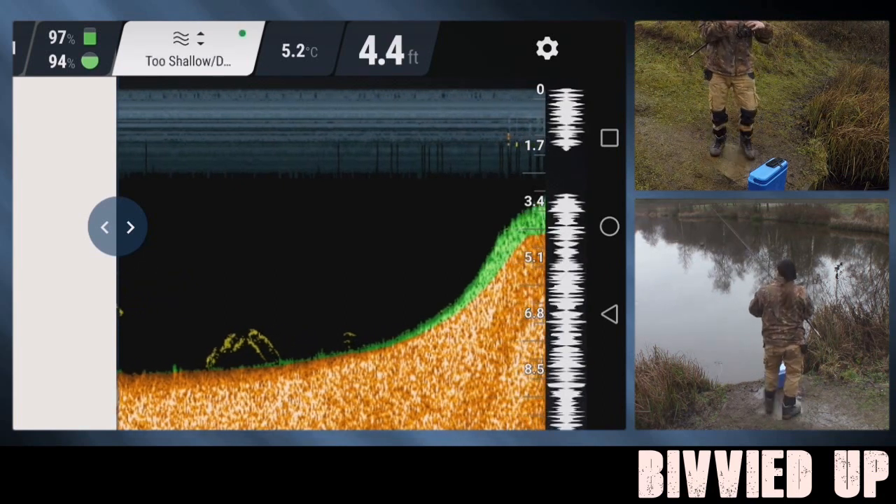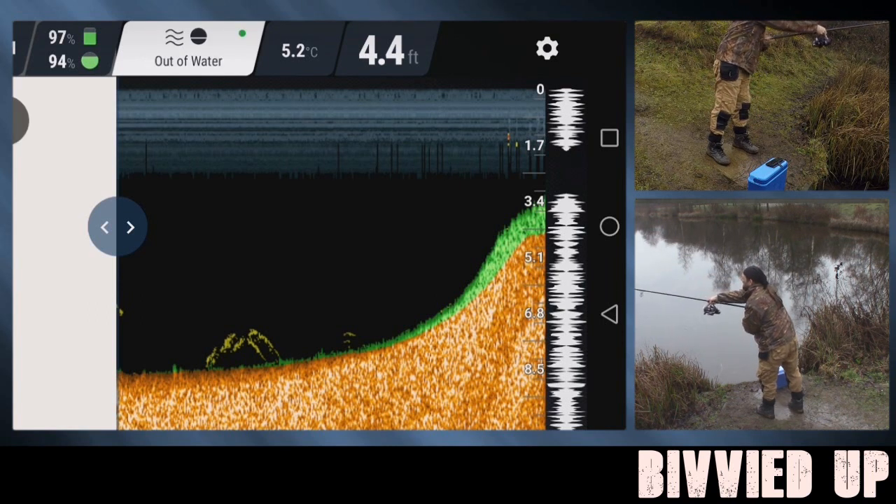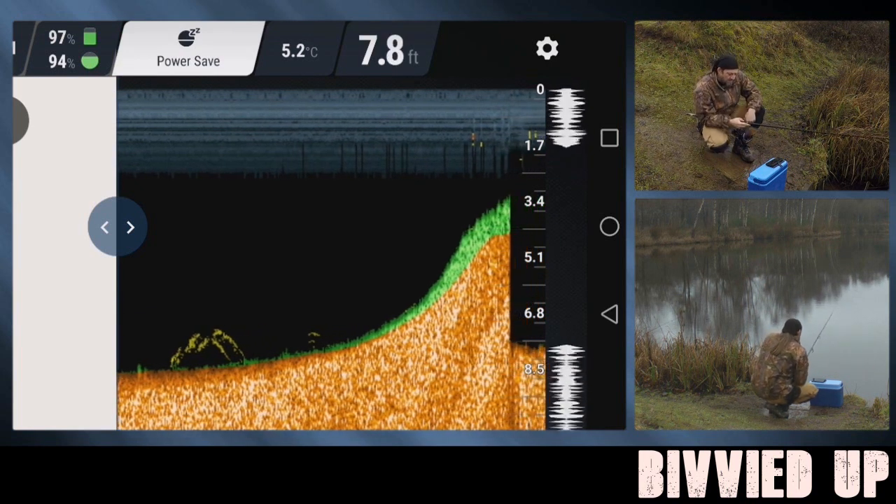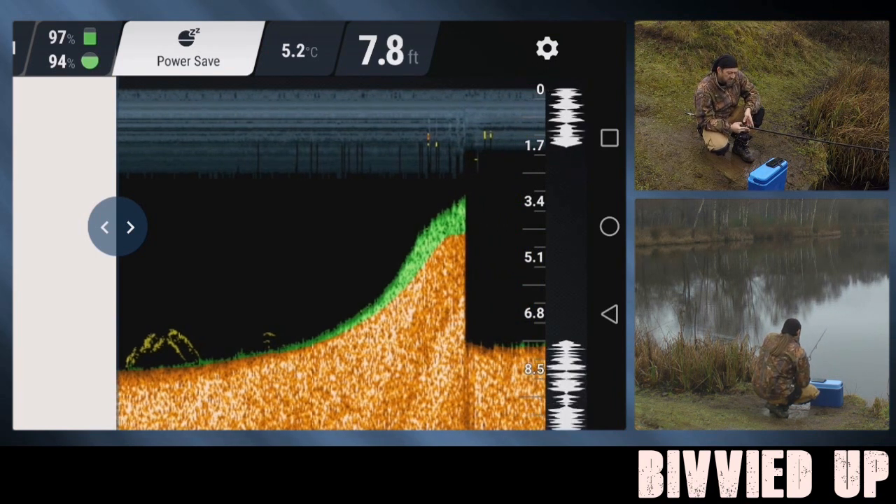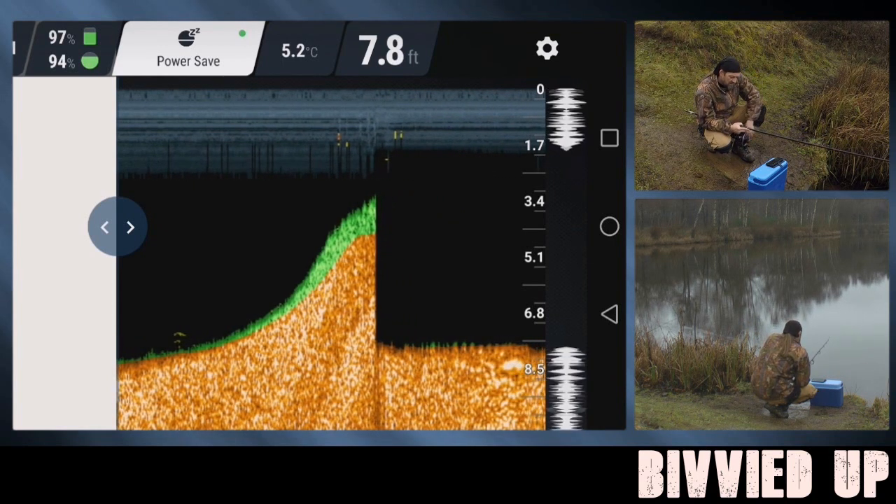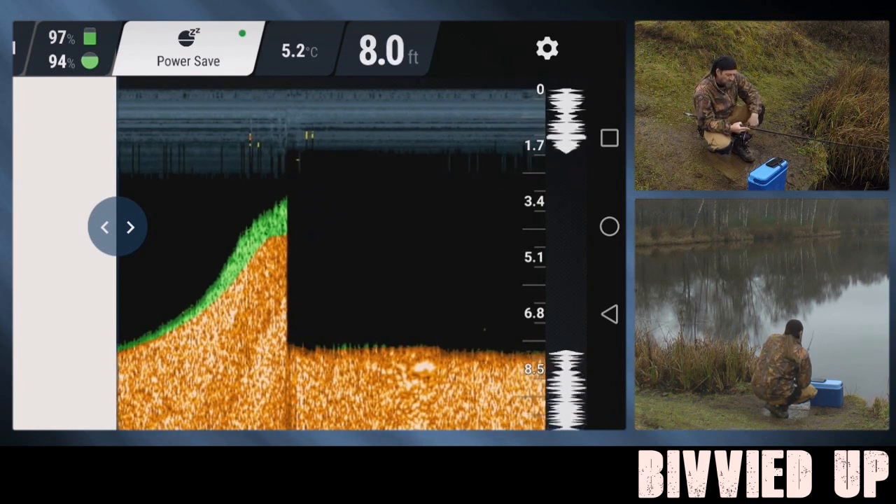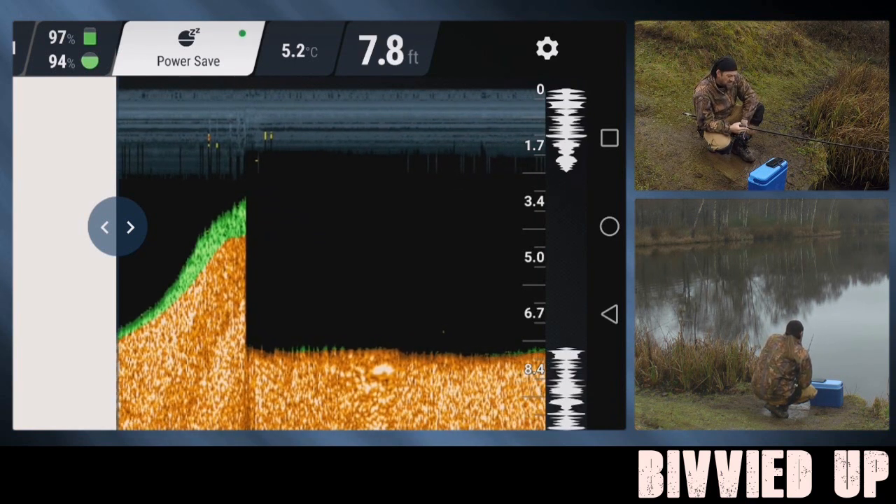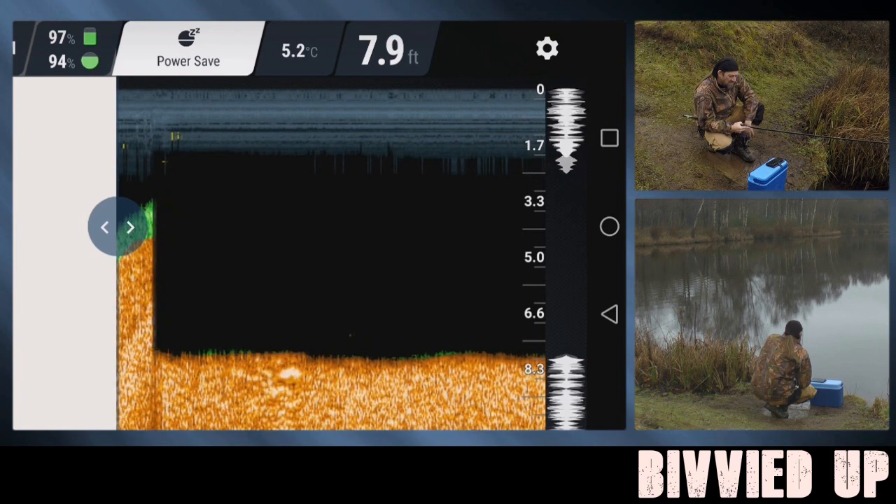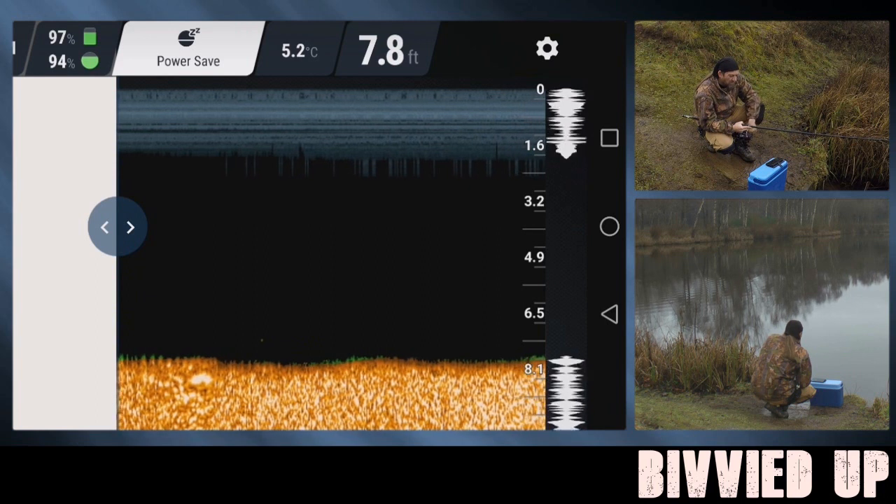Got to stand for this one. Get it a little bit further around to the left. There we go. That's good. So it's still nearly 8 foot deep in that corner just over there. It's pretty much going to drag it all the way across my margin. Yeah, nothing along close in at the moment.